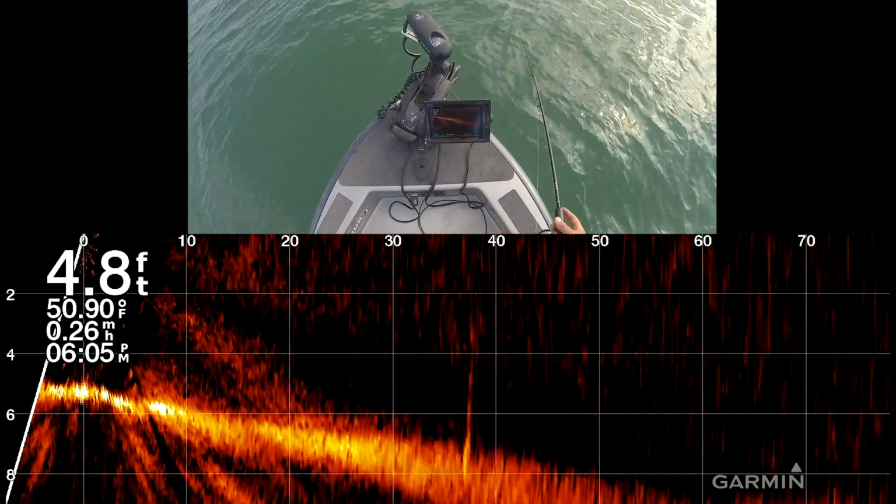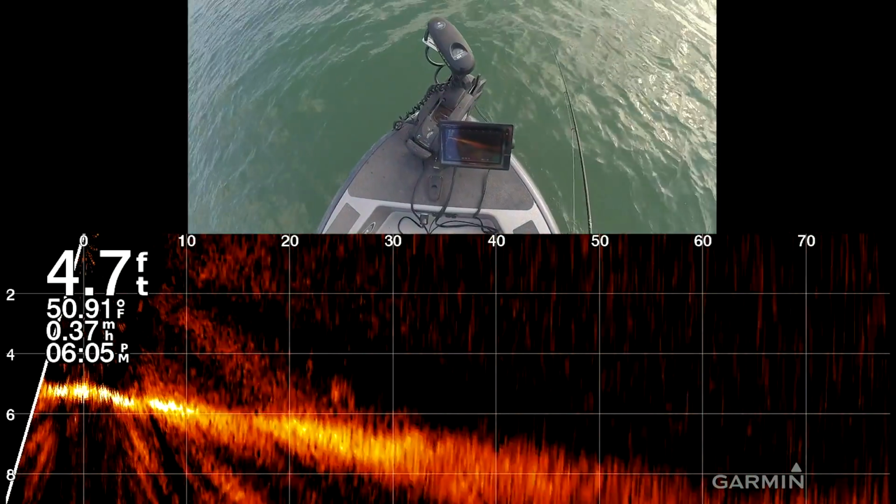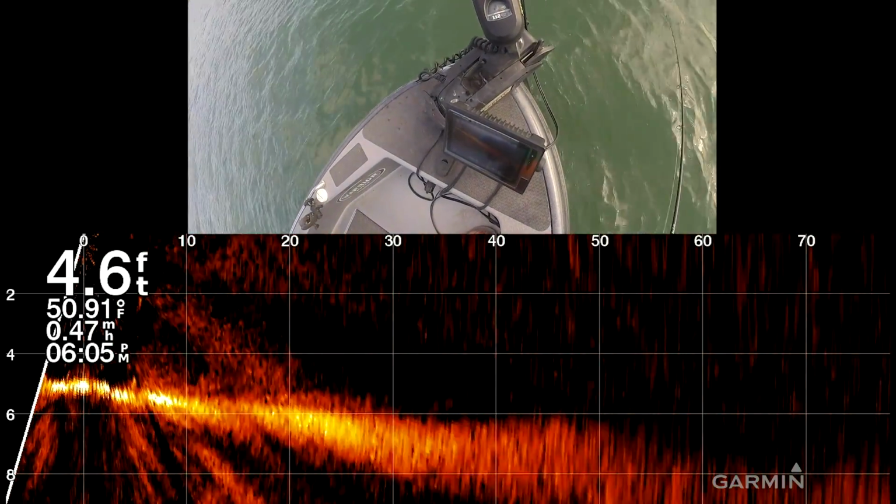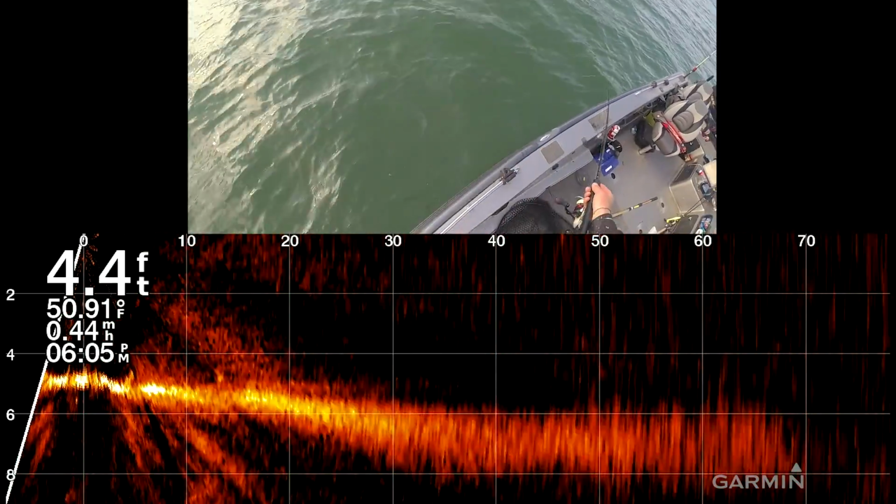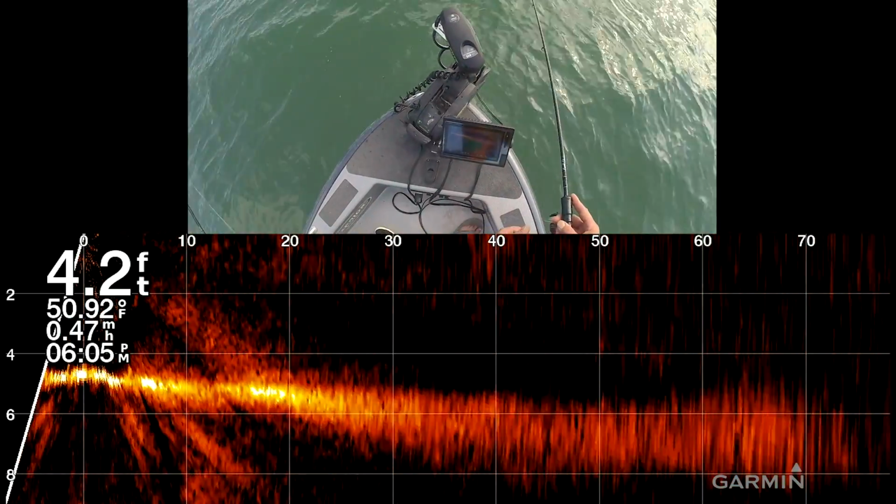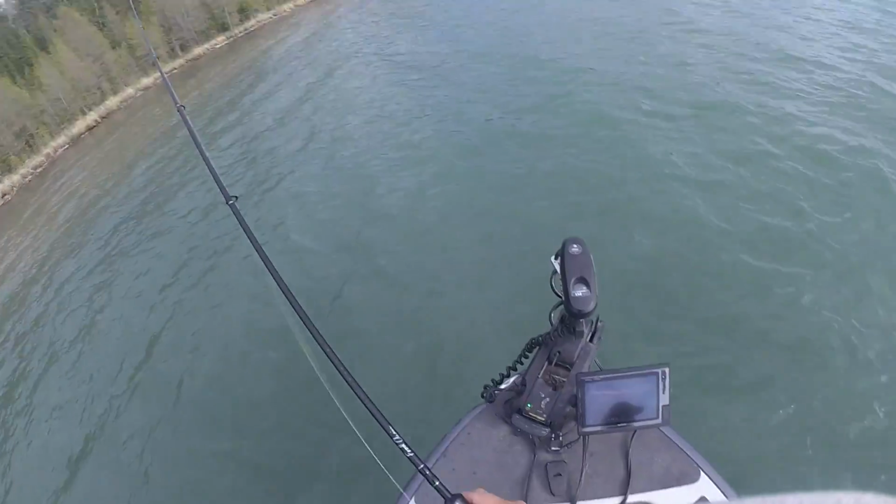You get him. He's coming. He followed it into the boat. He could be on the bottom now. I would just keep casting because he's out there around somewhere. Whatever, we'll go get one of these blue tonight, maybe two. Exactly.